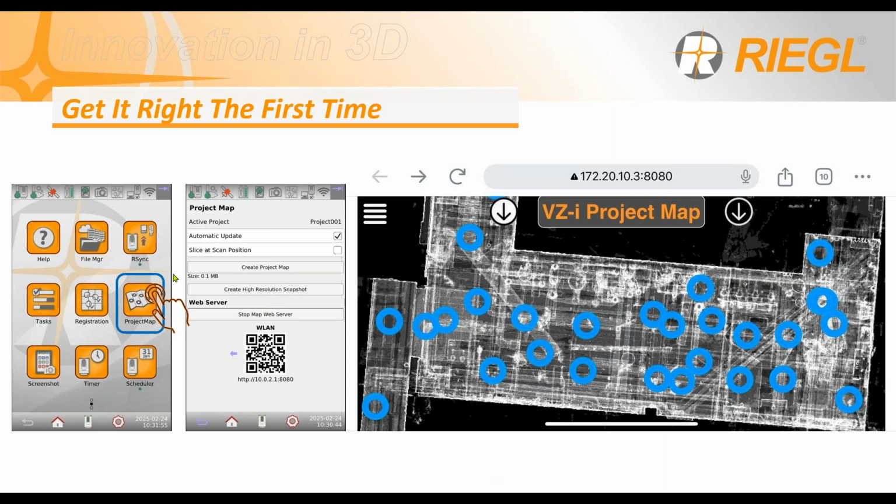The third QA/QC technique is leveraging the 2D map that delivers real-time access to all scans in the project, showing if or where we are missing data. You can tap on the home button of the scanner, scroll down, and tap on the project map right here, and then you put your smartphone or tablet and scan the QR code, and it will give you this 2D map on your browser. You can zoom in and zoom out and even see different levels with color gradient on the map, right?